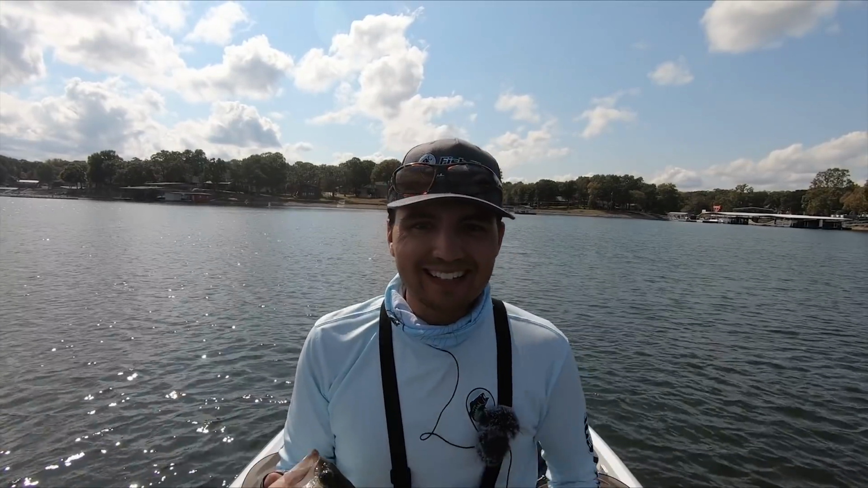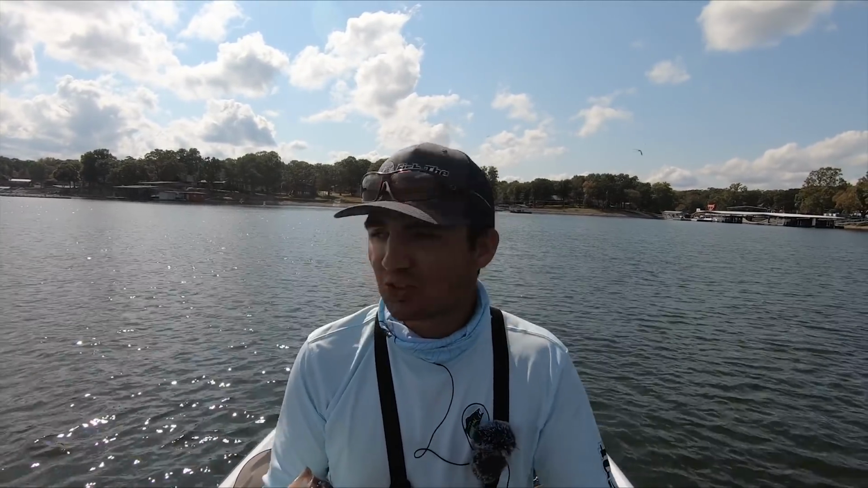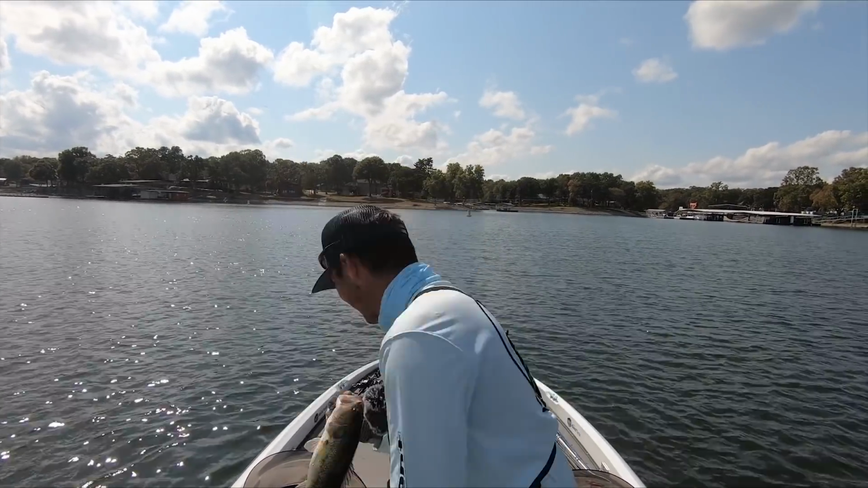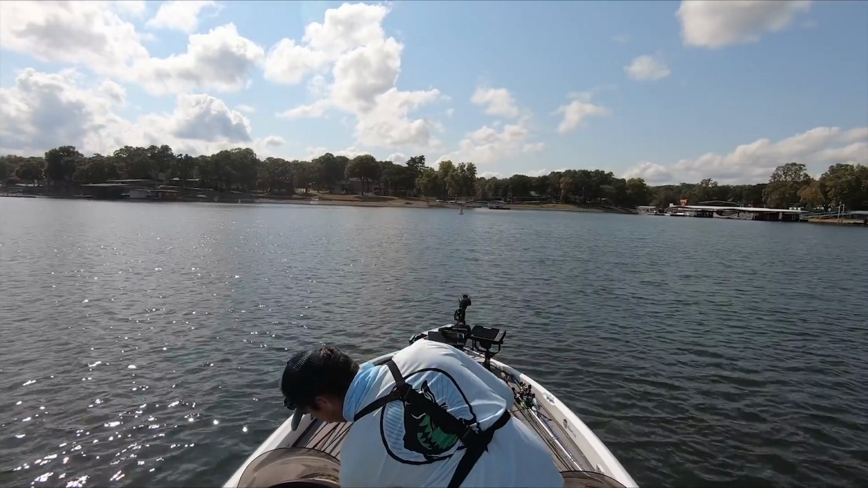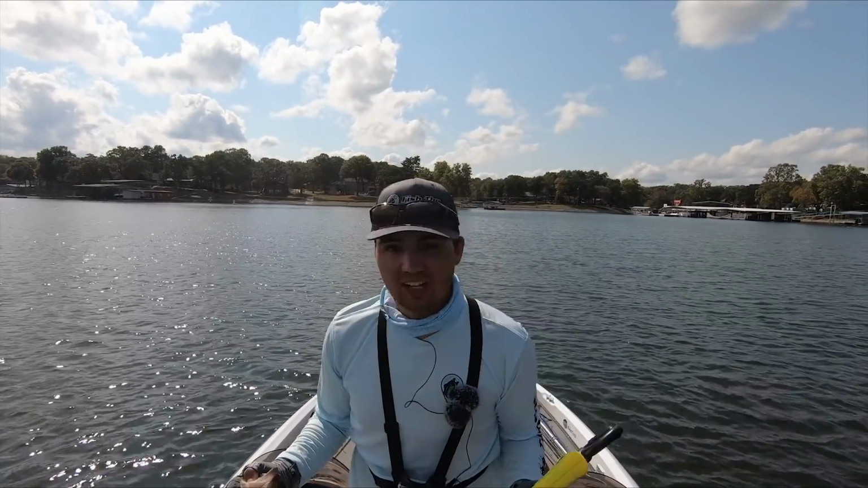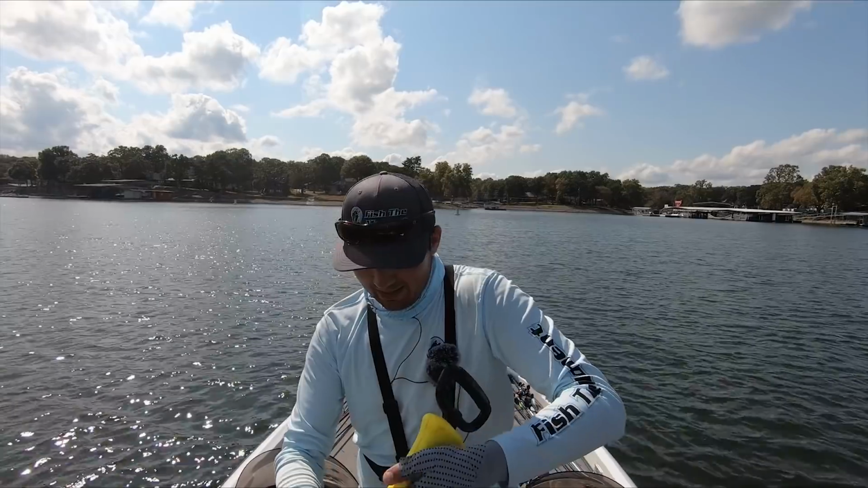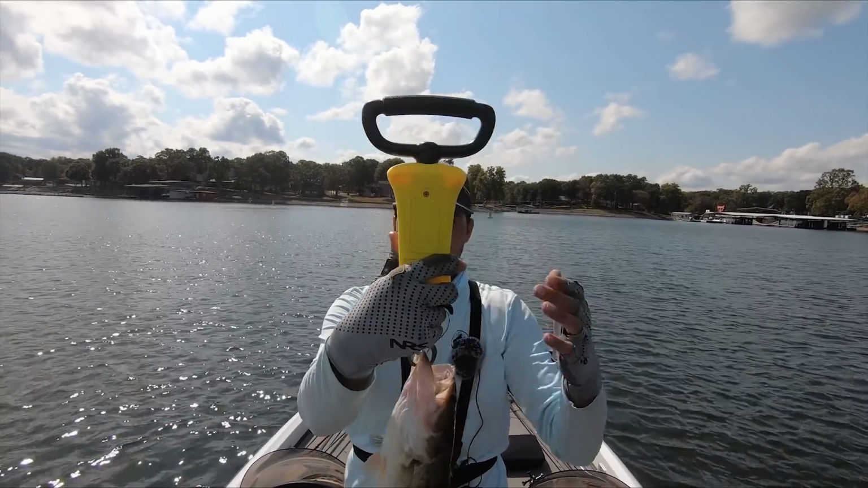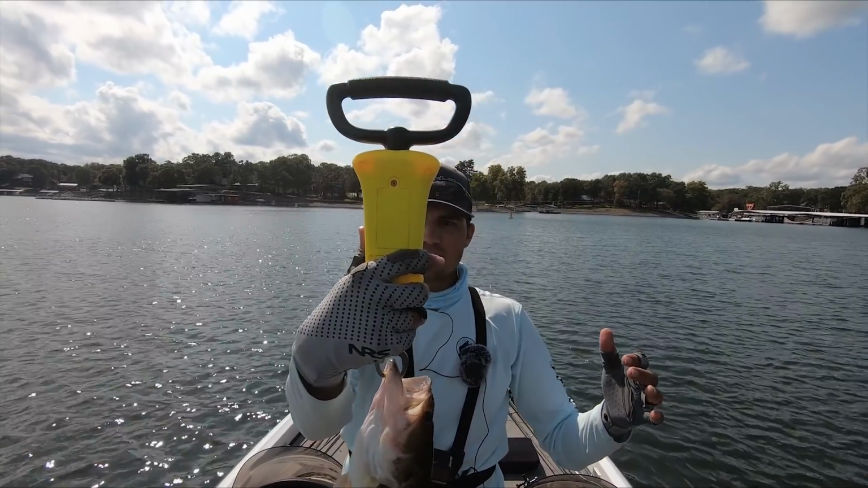And guys, both my chest camera and the back camera were shut off. I was graphing for so long, I completely forgot about the cameras. Graphed another spot, just caught another keeper right here. It literally came up schooling too as I was changing camera batteries. Literally the worst time to stop and have to change out all my camera batteries, but that's okay. Let's put this guy on the scales, get down there because there's a bunch of fish off this spot.